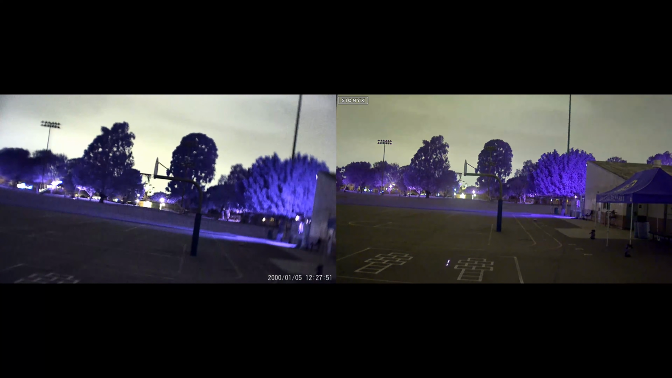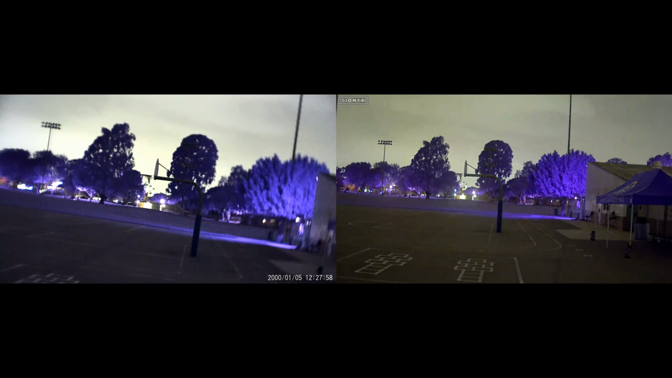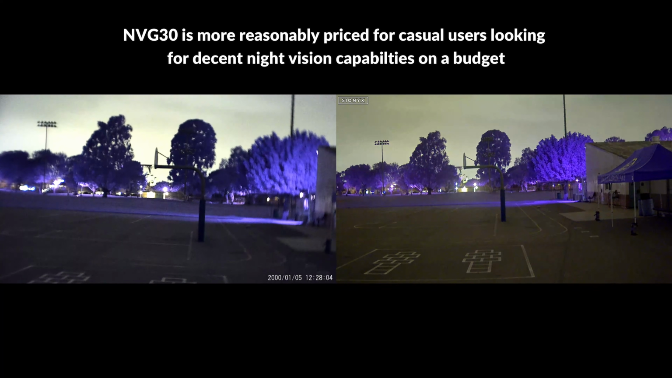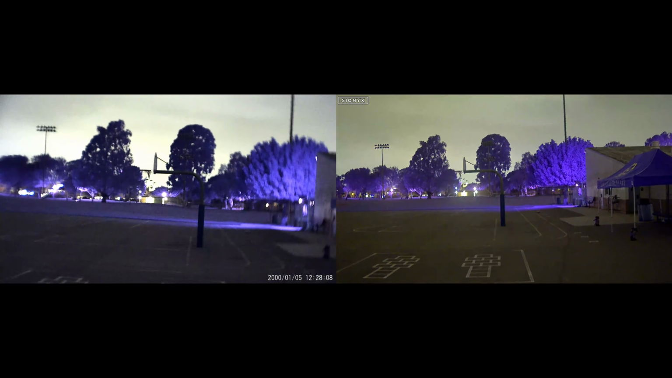compared to $2,500. If you see yourself running and training under night vision more frequently, the Opsin will provide a better experience, but if you can't afford it, you can get an NVG30 and a helmet together for well under $600, which is a far more feasible expense for most people, and it will give you pretty much all the same capabilities with only slight sacrifices in performance.